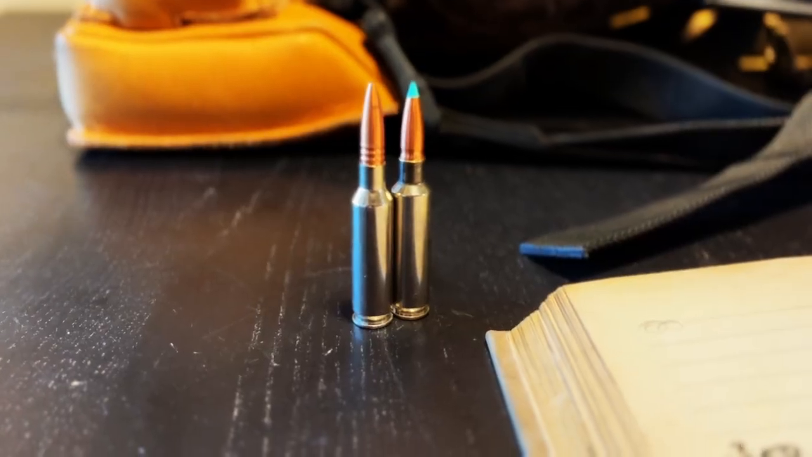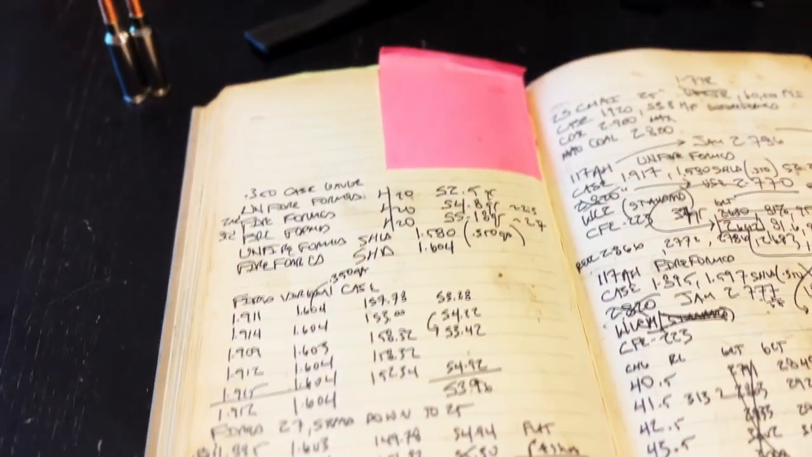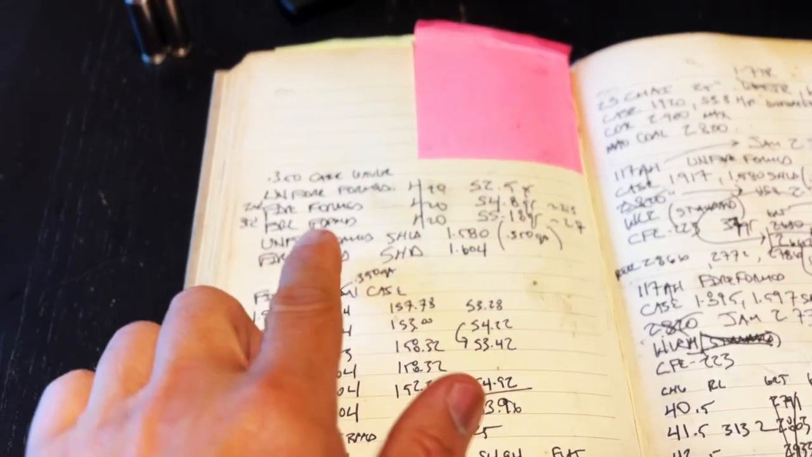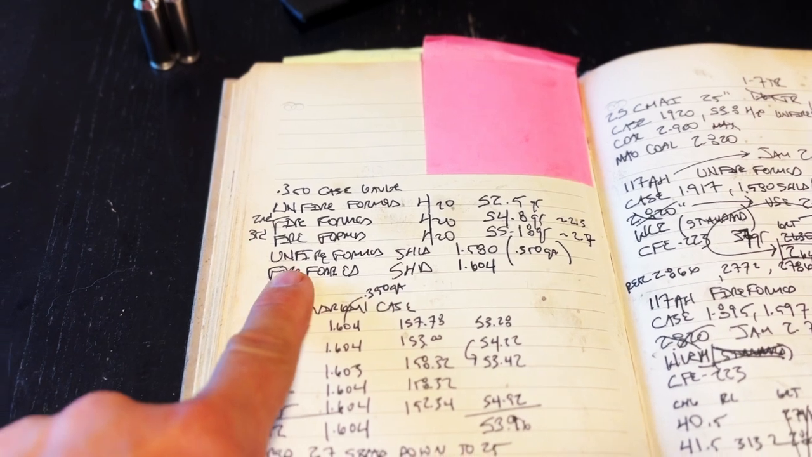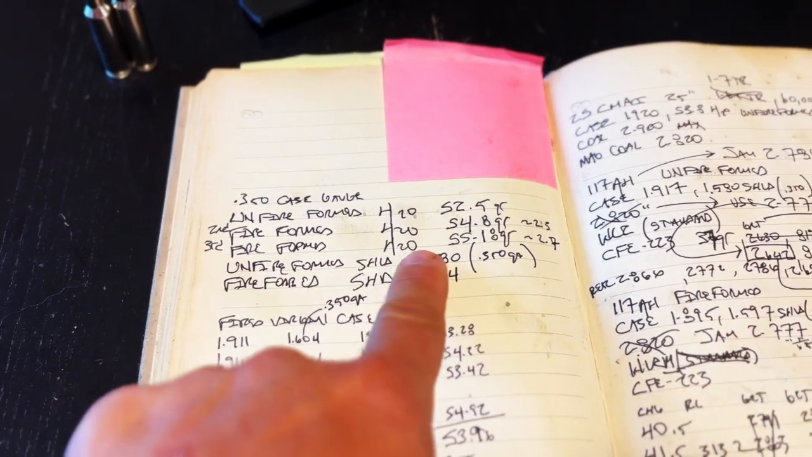The parent case is a 6.5 Creedmoor that is blown out with a 40-degree shoulder. The 25 Titan case water weight capacity is 55.2 grains, which is 2.7 grains more than the 6.5 Creedmoor.